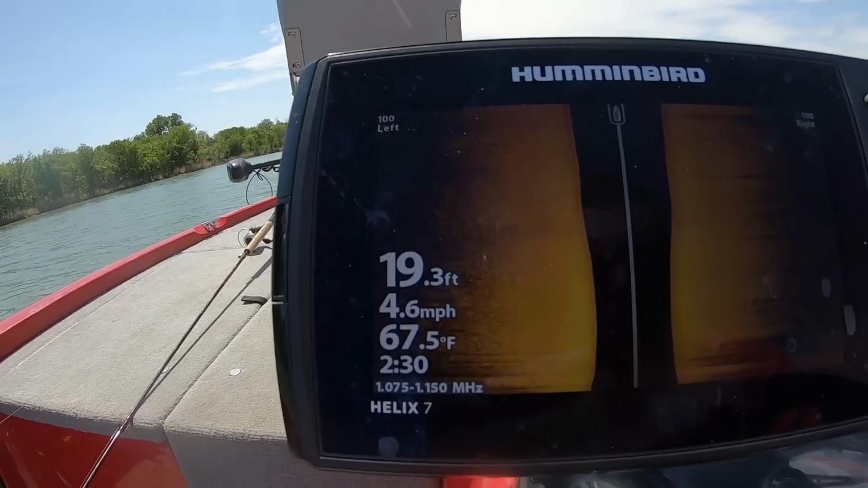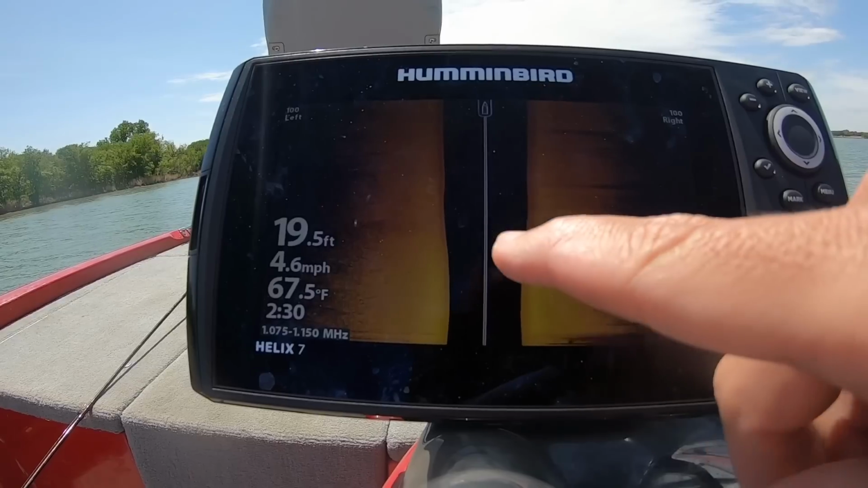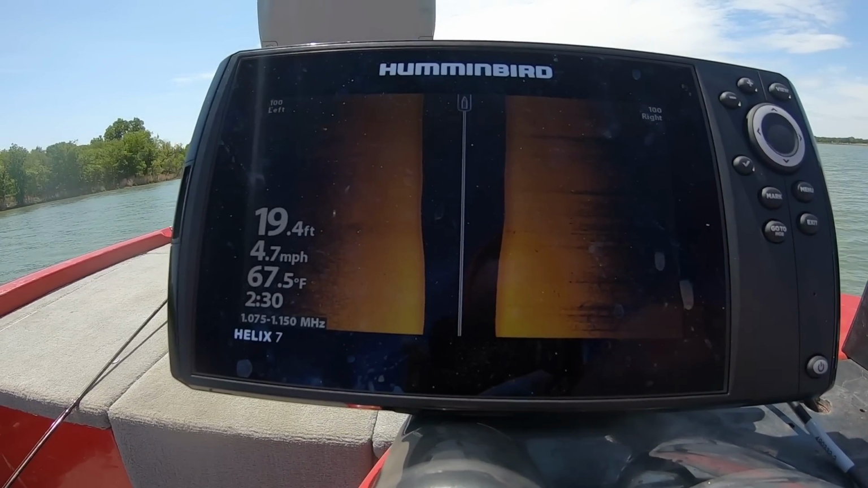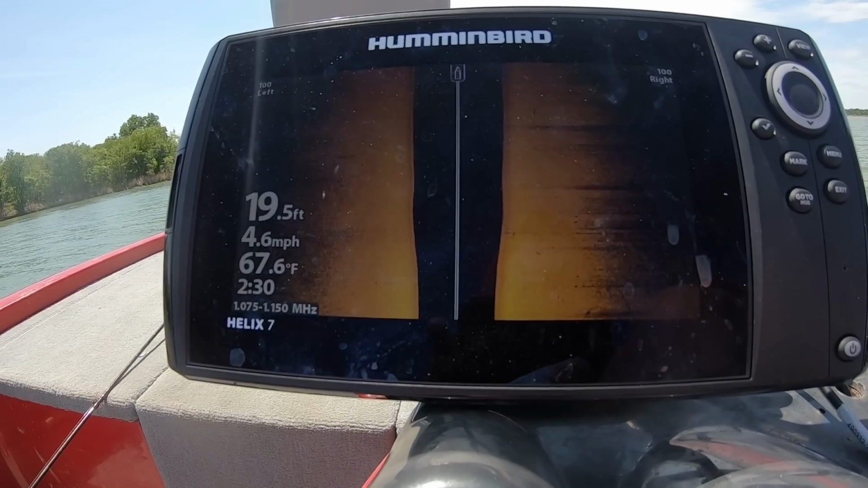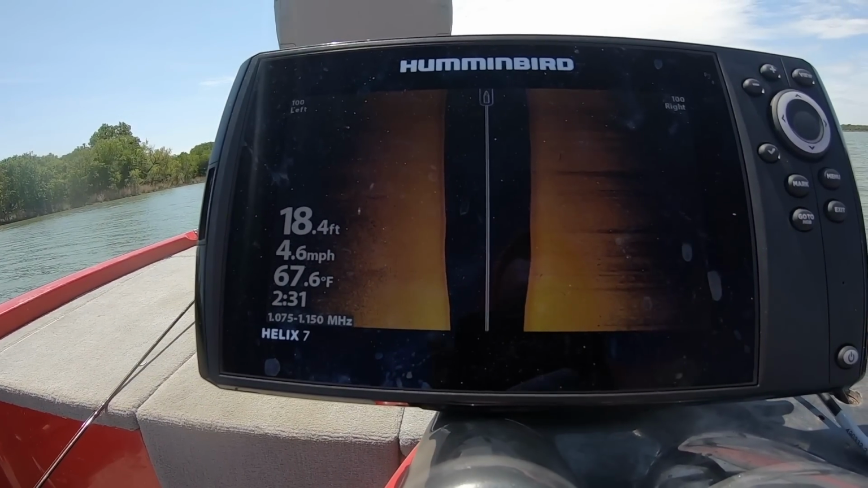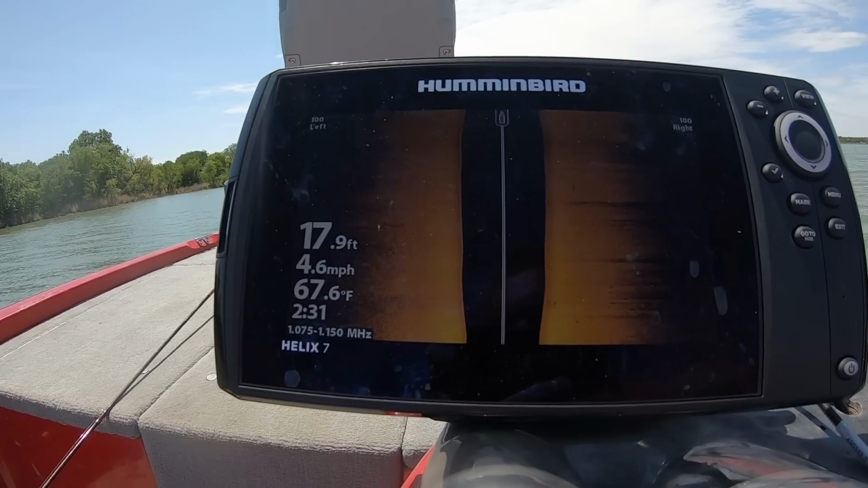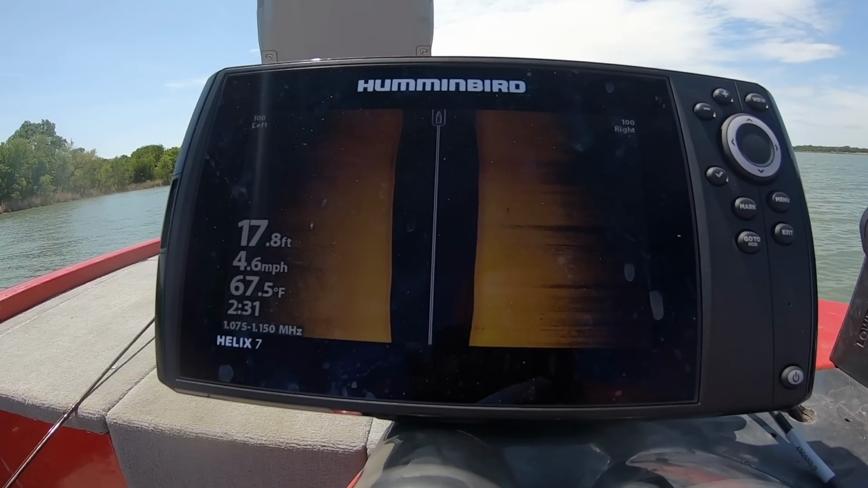All right, so we're just still looking. I got this on 100 feet each side. I don't want to do much more than that. It's just gonna get harder to see, but I feel like that's a pretty good depth range. Sweep through a bank and look for anything that casts a shadow.